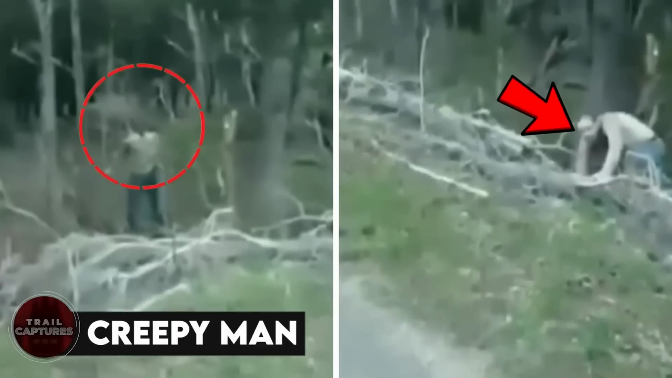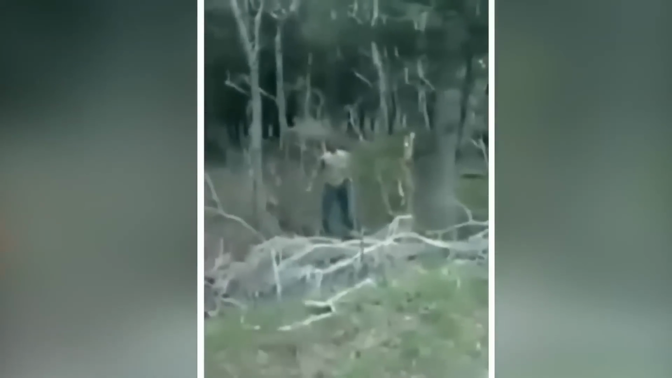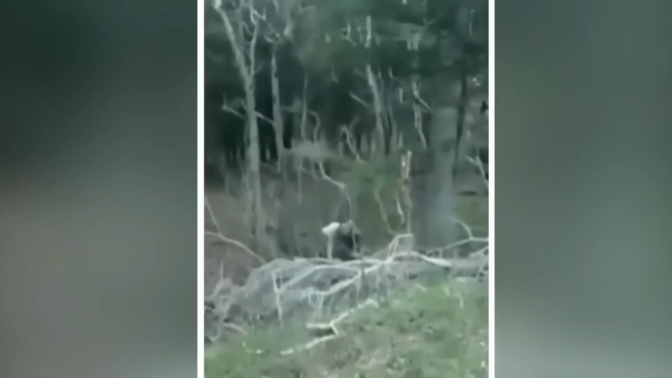Creepy man. Two men were out in the outskirts of Montana when they saw a man dressed in trousers and a shirt standing in the woods. They thought it was someone who needed help or something, so they stopped and started calling him out. The man, too, responded.